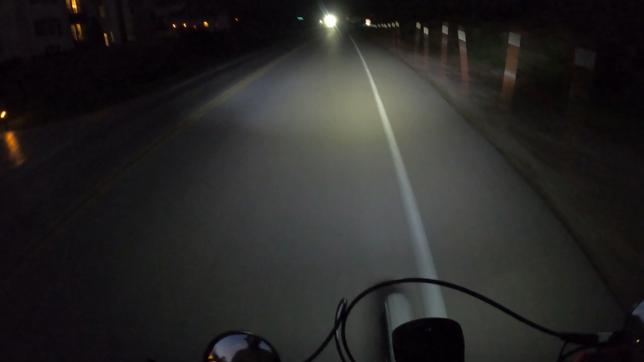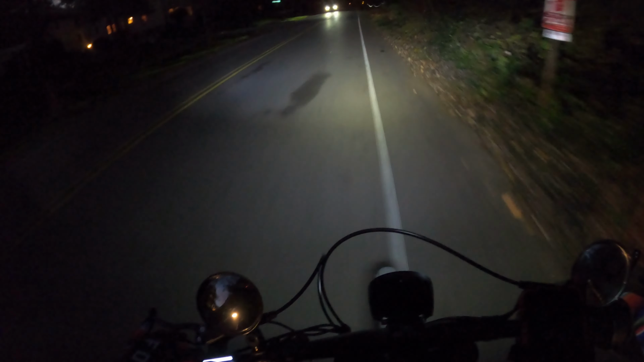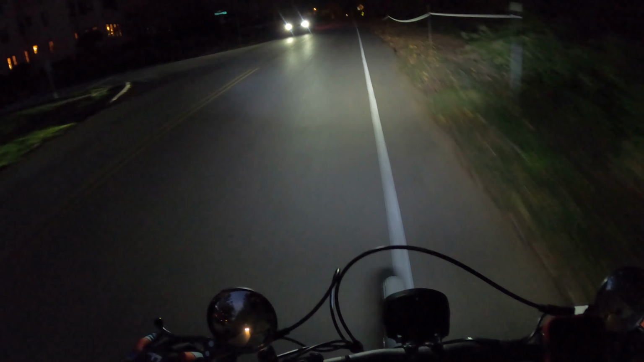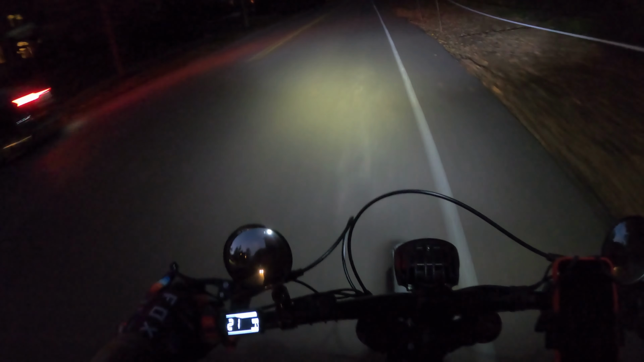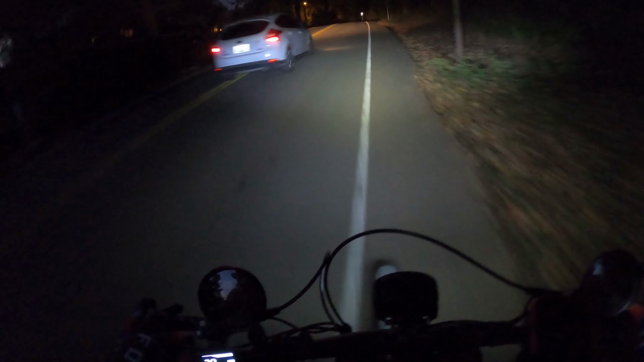So this allows you to signal without having to dangerously take your hands off. And oftentimes when I signal, cars in turn will signal as well, so we all know who's doing what. Oh no, I've got to get somewhere fast.